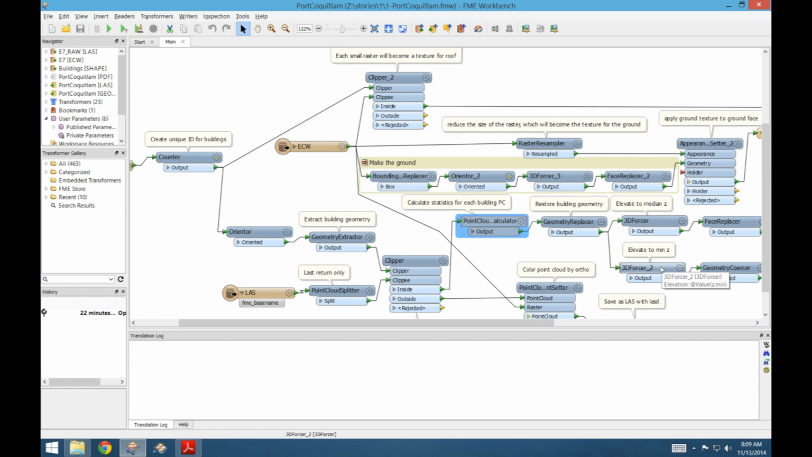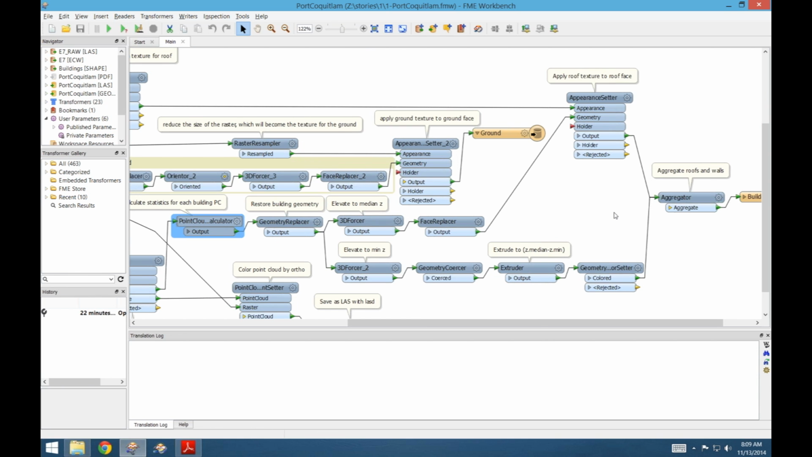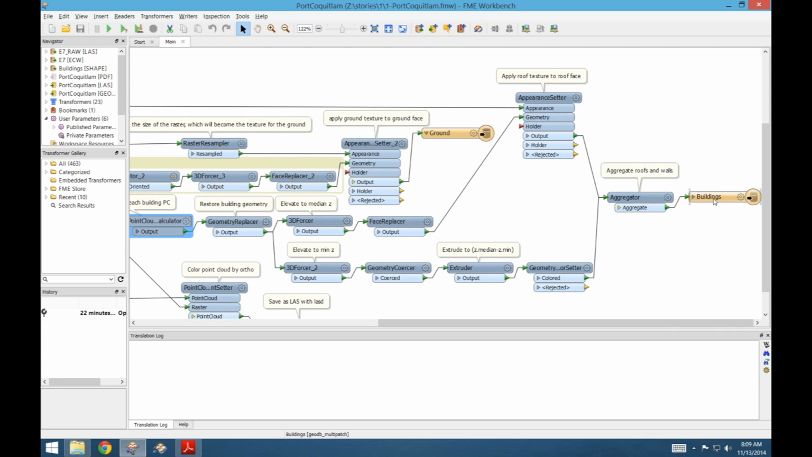Here we have two extruders because one extrudes the roof separately from the walls. And why do I need the roofs? Because the same footprints were also used as clippers for the ortho image in this clipper up here. Then you put them together. Here I add the images related to each roof to each geometry of the roof. And then lastly, you output it as a building.